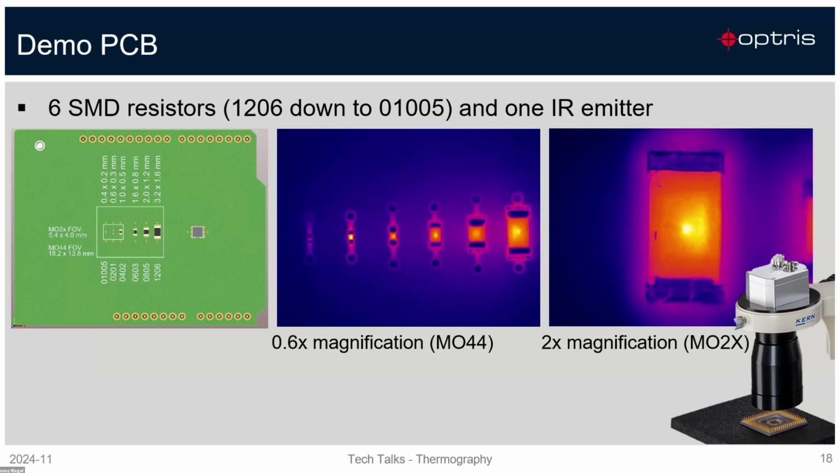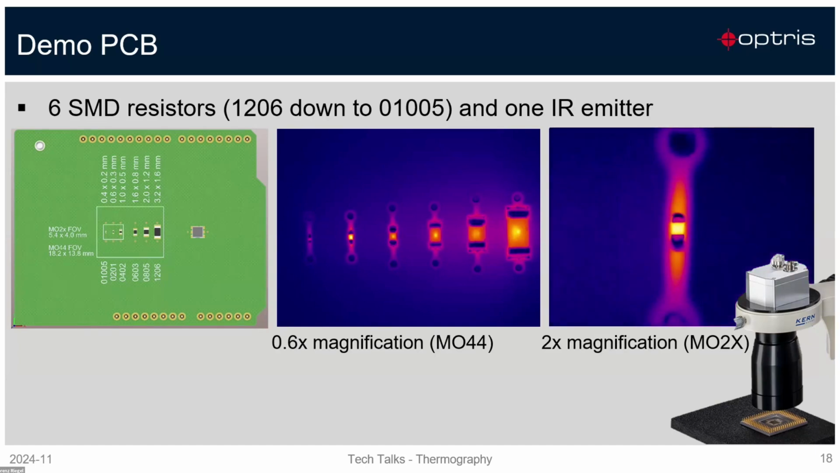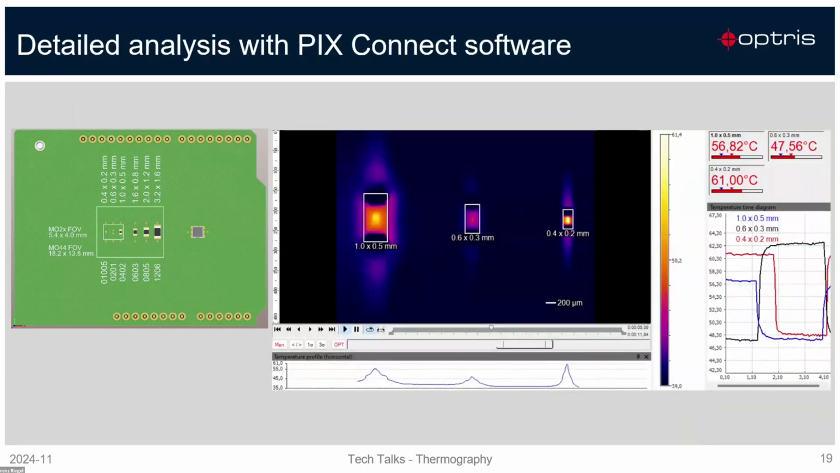We also have, Mike showed it already, this kind of demo printed board where we put different sized SMD resistors on, starting with a size of 3.2 × 1.6 millimeter down to 0.4 × 0.2 millimeter. Here you see the entire view of all those resistors with our standard microscope. On the right infrared image, you see at first the biggest resistor, and this is the smallest resistor here. This is really impressive.